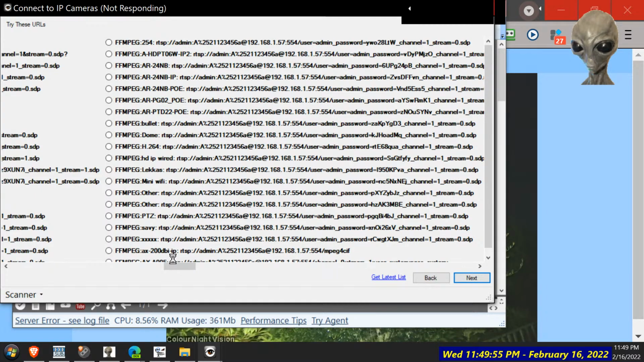That's why the web browser makes it so much easier. It's all predefined, right? This has got to try and guess how the camera is sending various strings. RTSP is what we use to stream to Google. So security cameras are using the same protocol.